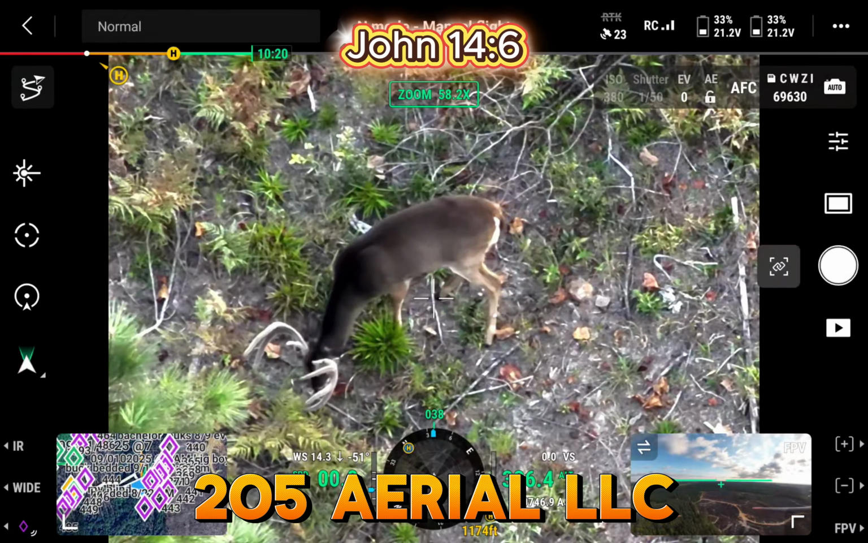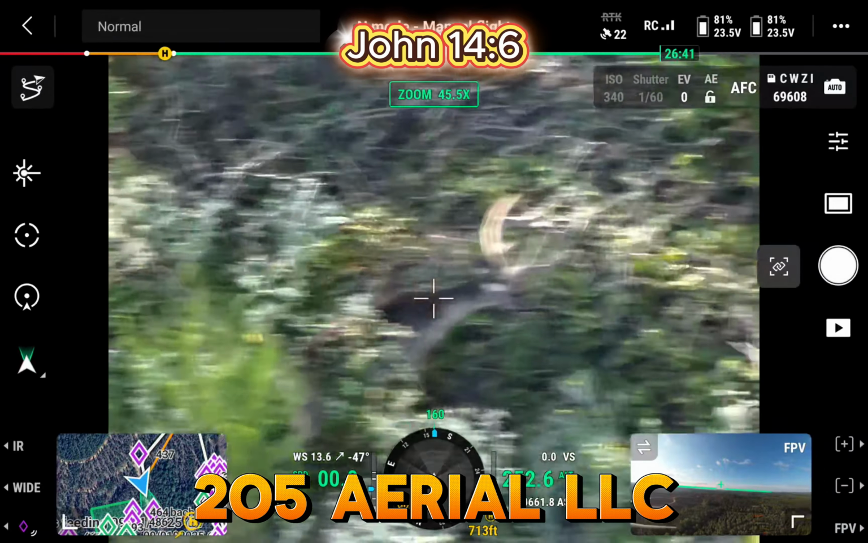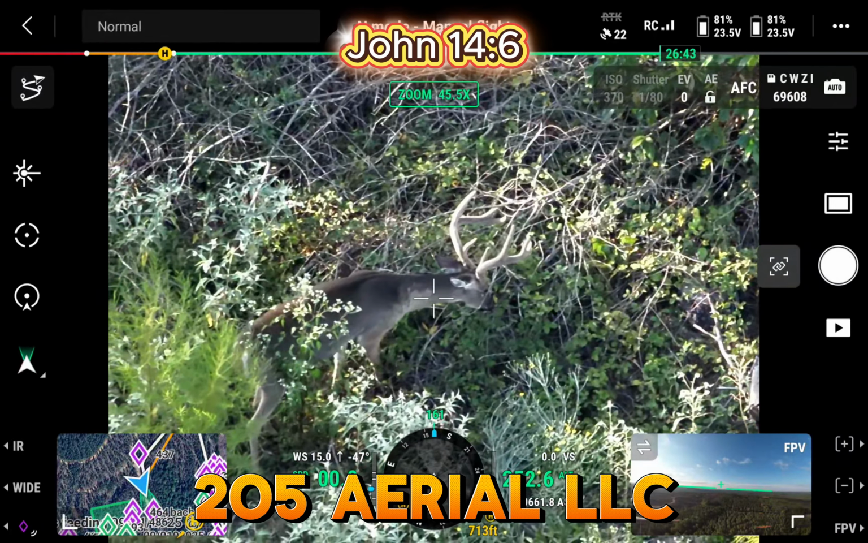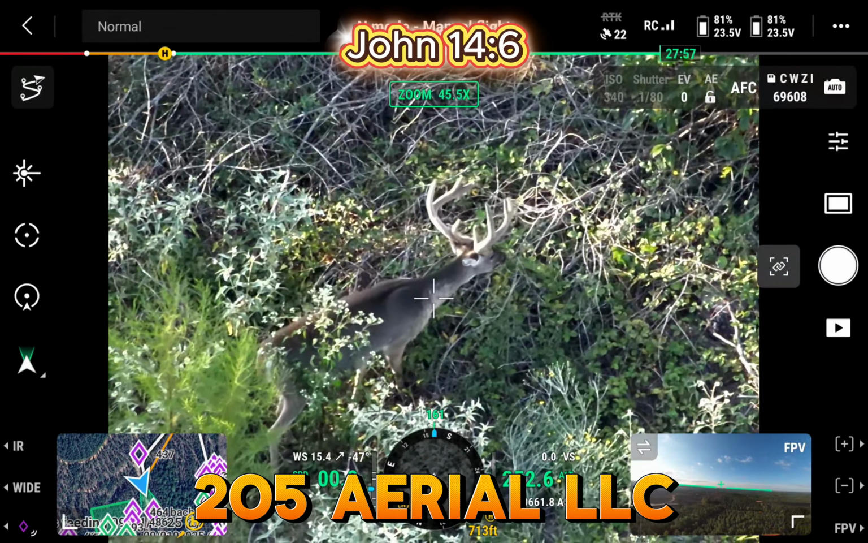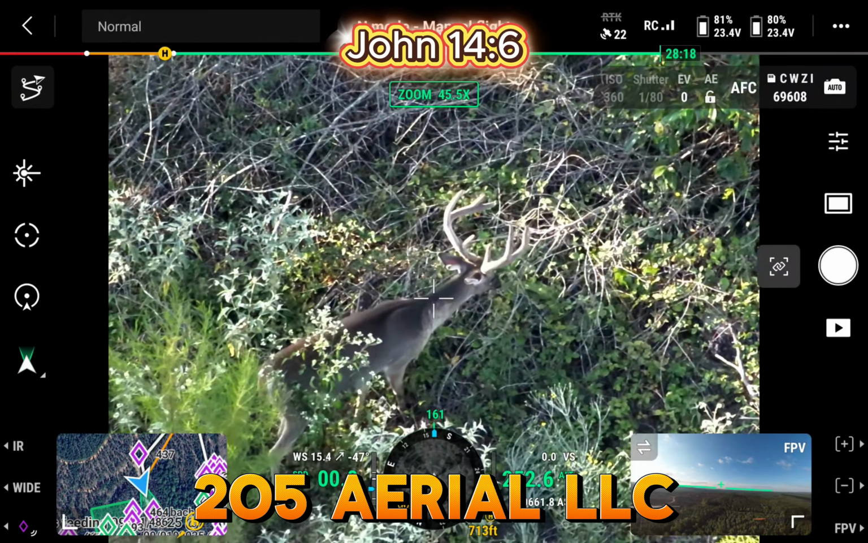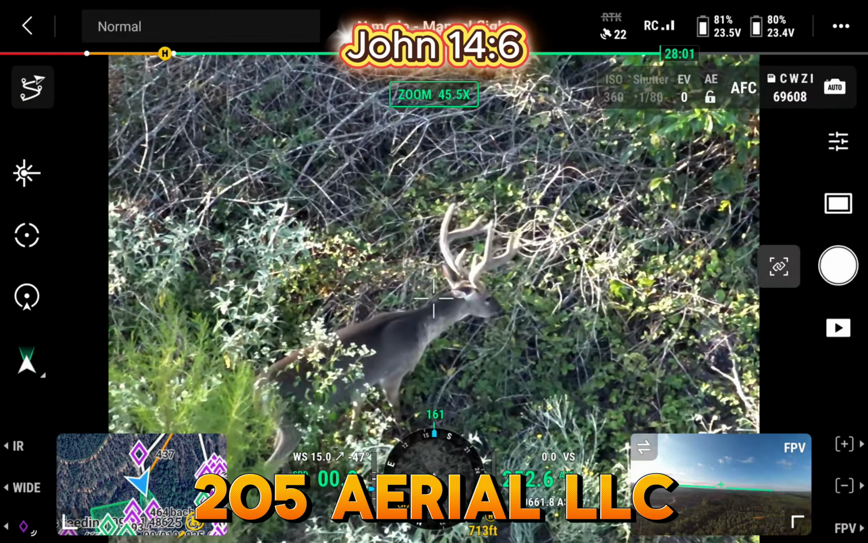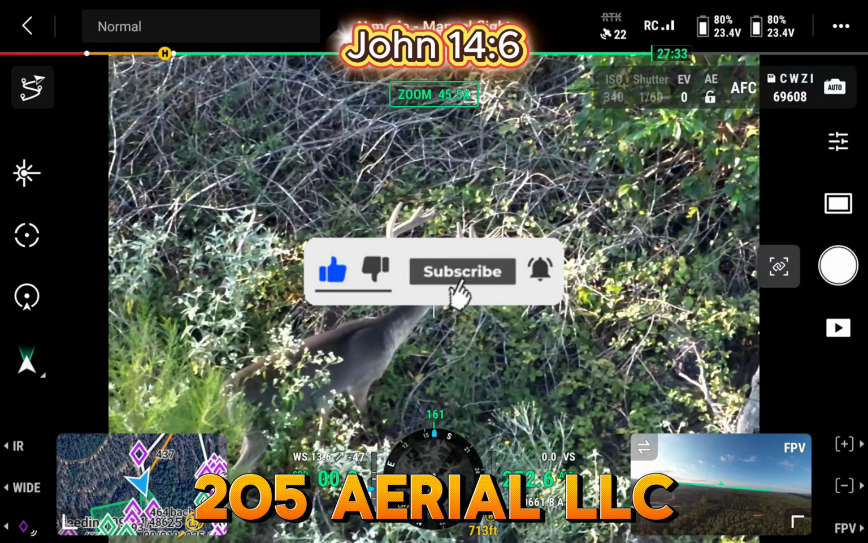See if we can clear some of this grass. Swing it back now. Yeah, they're putting on as much weight as they can right now. Calories and calories and calories. And we're still, let's see, about 2.5 months from the rut. 2 to 2.5 months from the rut.